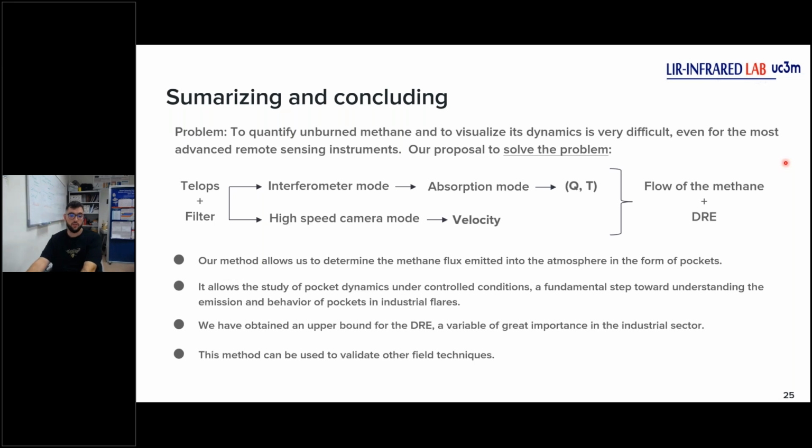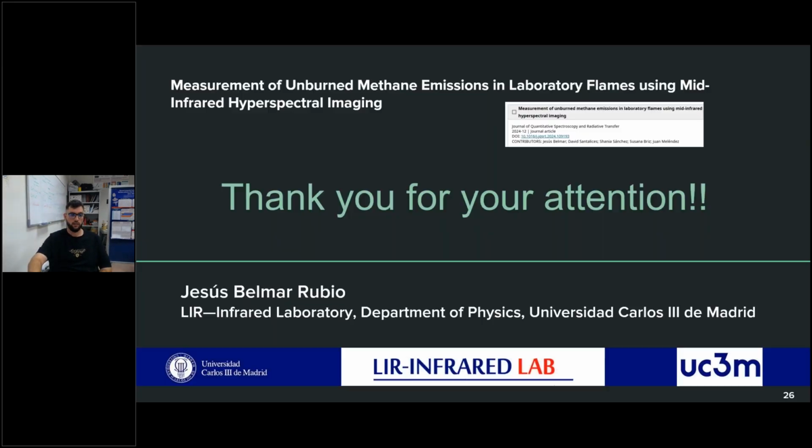This method can be used to validate other field techniques. That is the principal proposal of our method. And finally, the Telops Hypercam is not only a powerful field instrument, but also a highly valuable research tool. I conclude with that. Thank you for your attention, and I open to your questions.